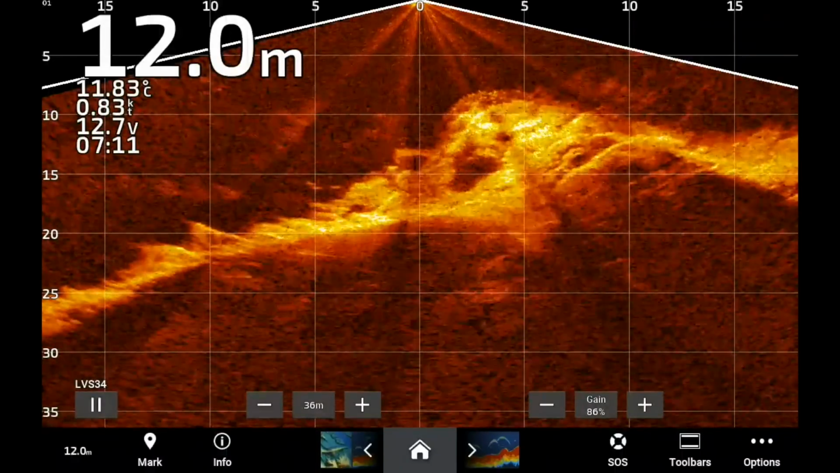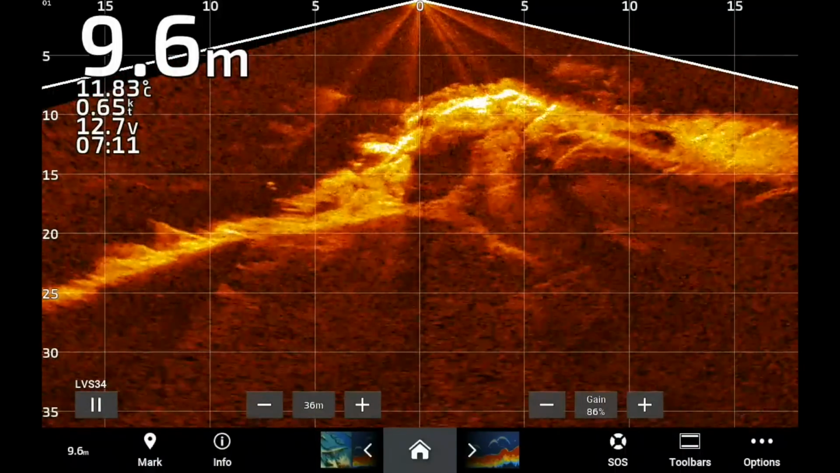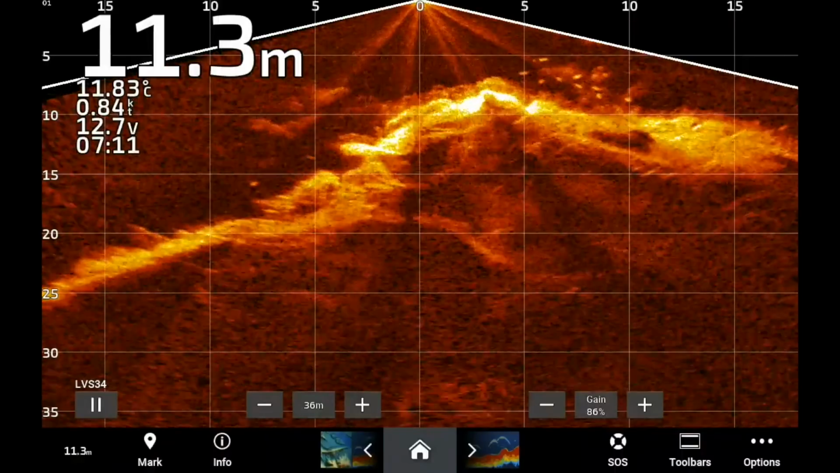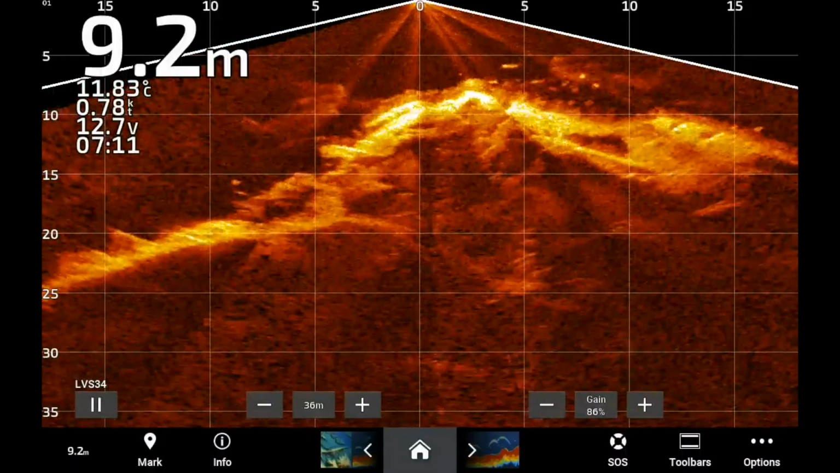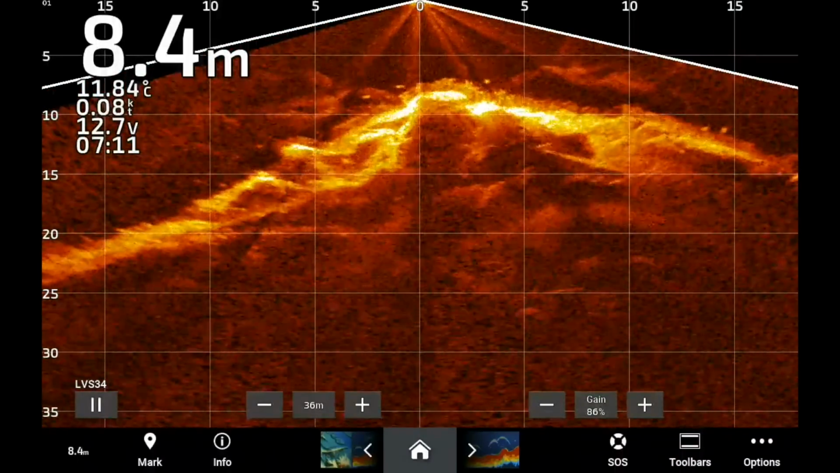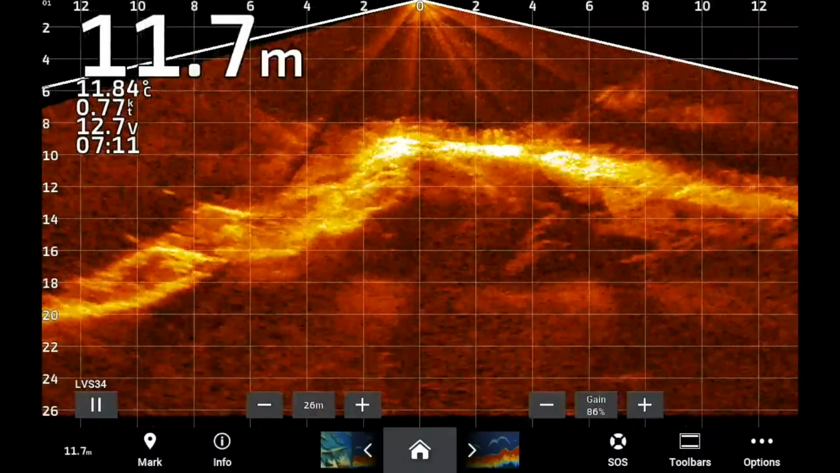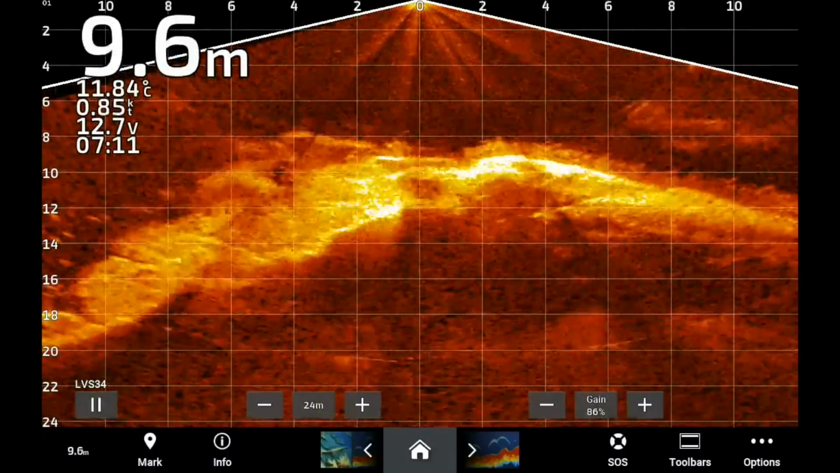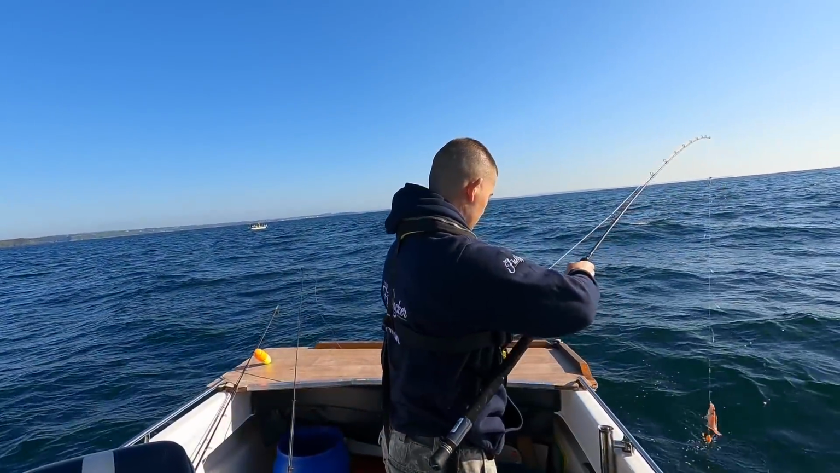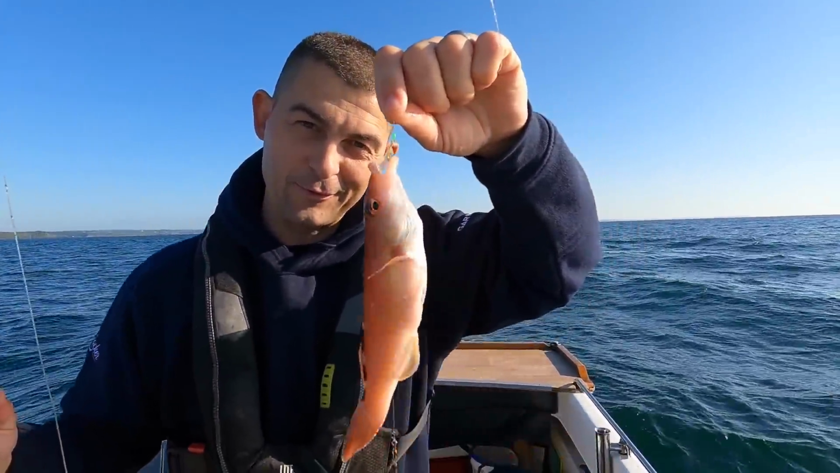Being able to decipher what it is that you're looking at. The brightest and the palest feedback that we're getting on there is bits of rock. So that's the seabed. And the fainter little bits just above it is weed. If you're getting any little white dots, any little bright dots that are off the seabed, that's fish. And there's your female cuckoo wrasse.